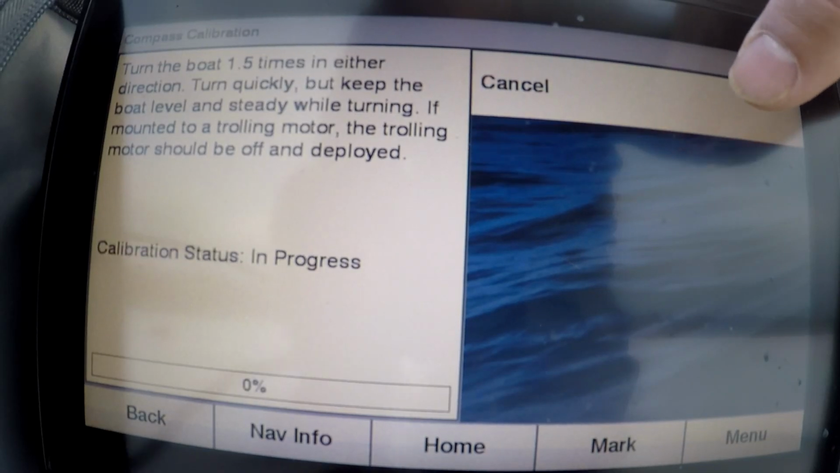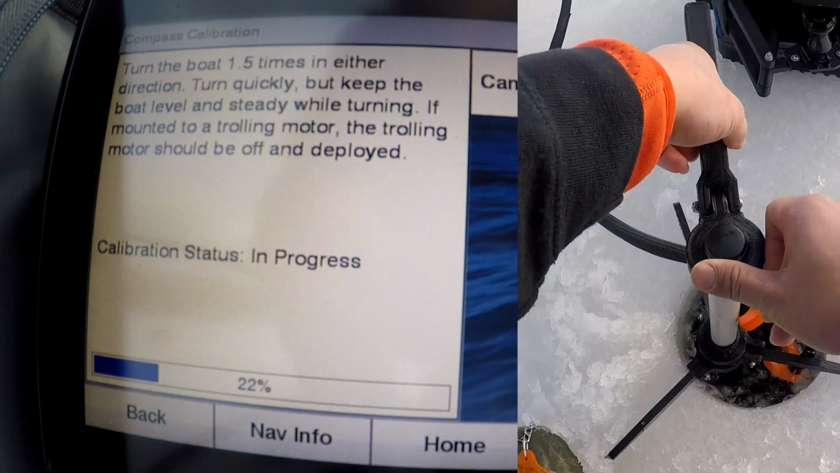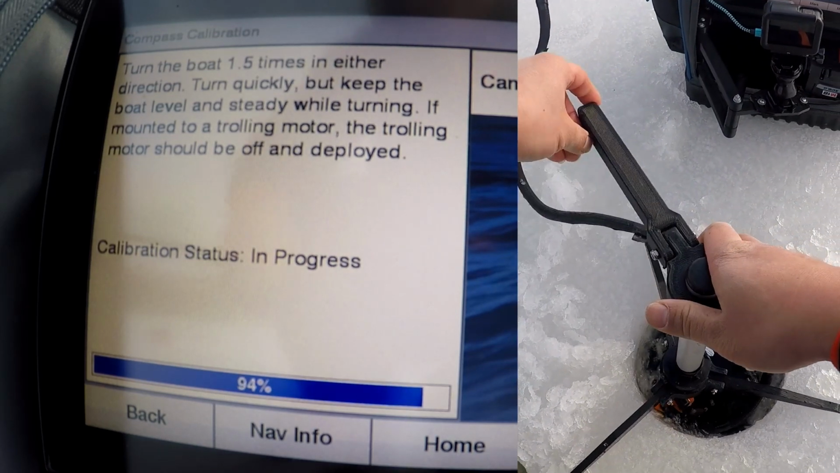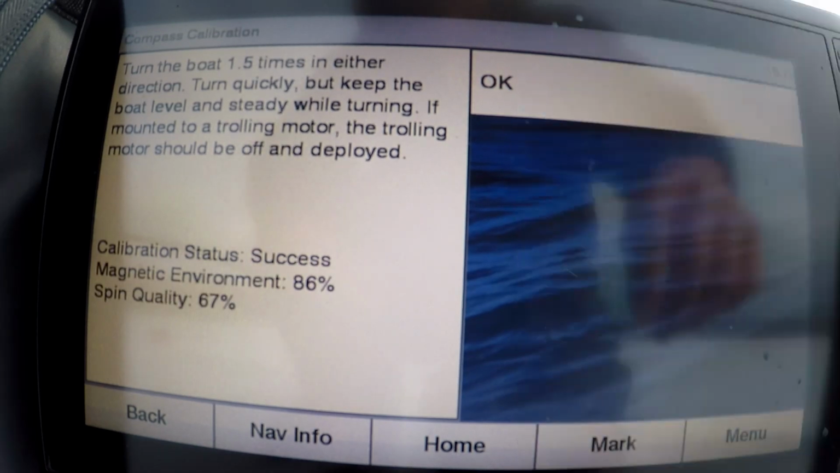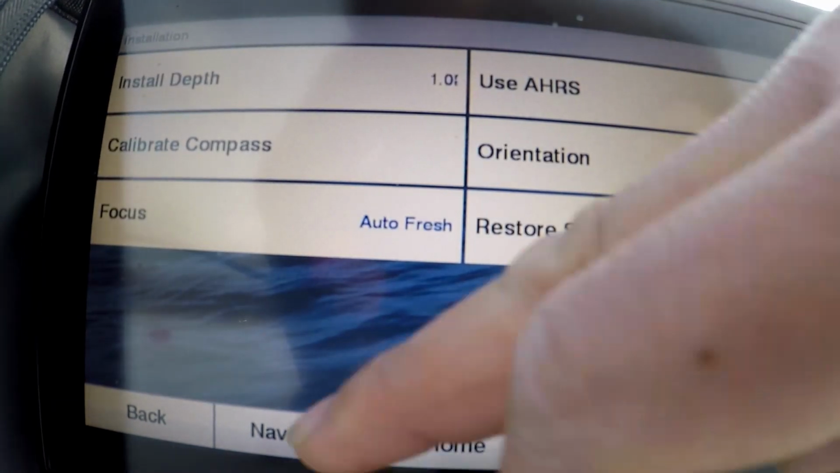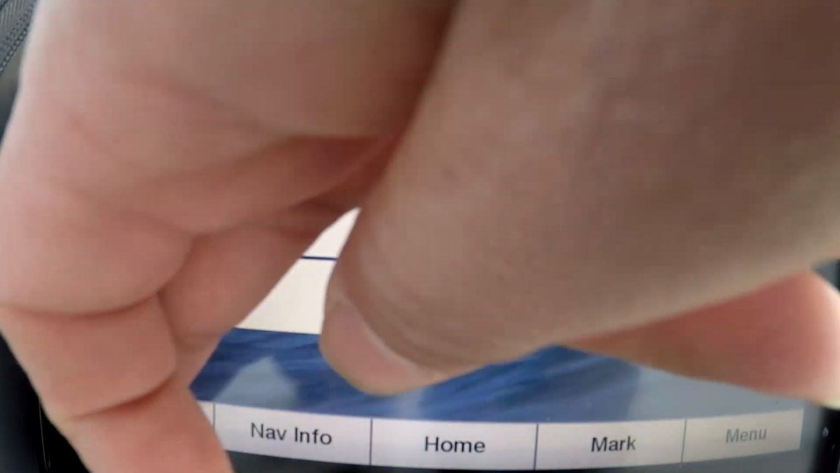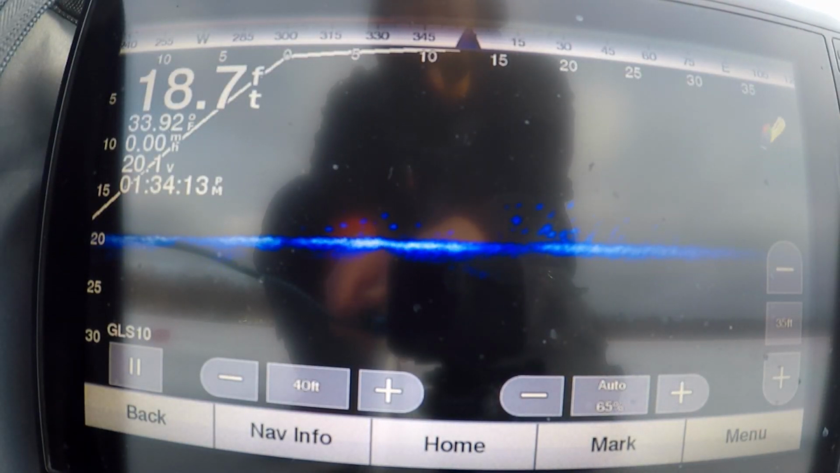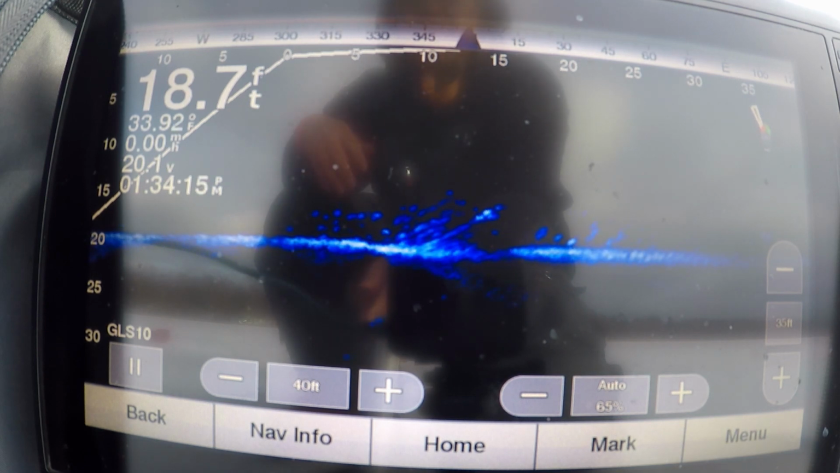Oh, there we go. See that? Now you can just rotate your transducer slowly and nice and steady, and then there we go. We got 86% quality success, so it should be all good to go. And there we have it, we're back at it. So nice and flat. That's what it's supposed to look like.